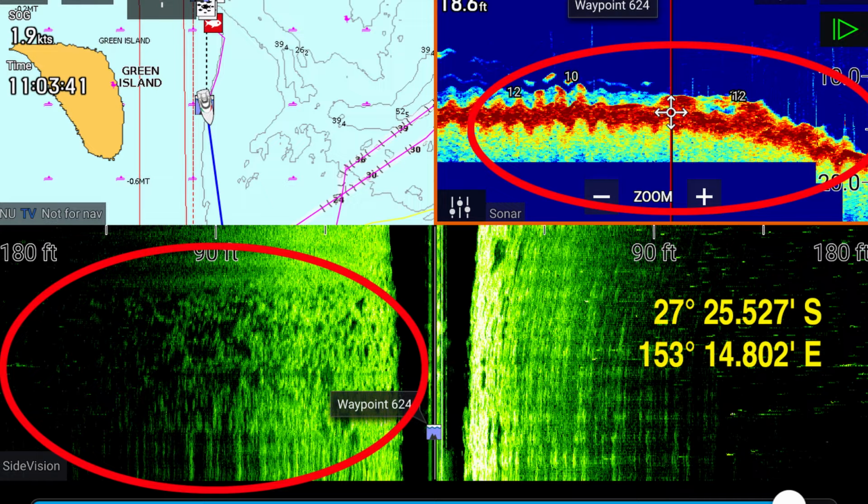This is the sort of area that you want to fish on a slack tide. Just put a bait on the hook, no weight at all. Cast back towards the reef, but not too far over the reef, because you don't want your line sinking down into the heavy reef.